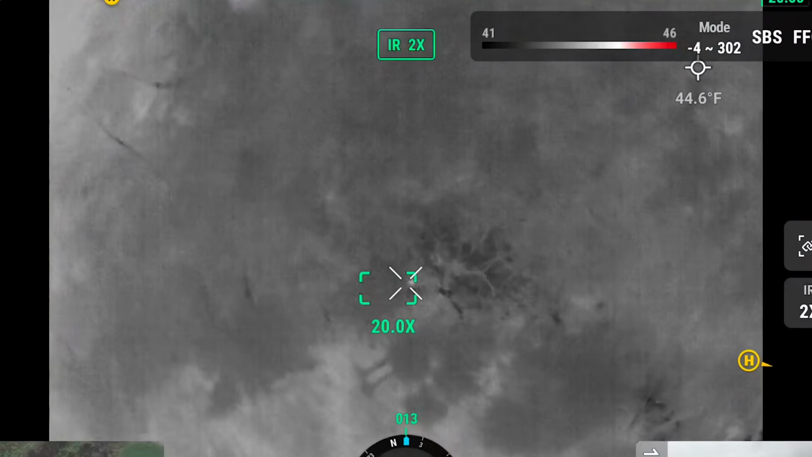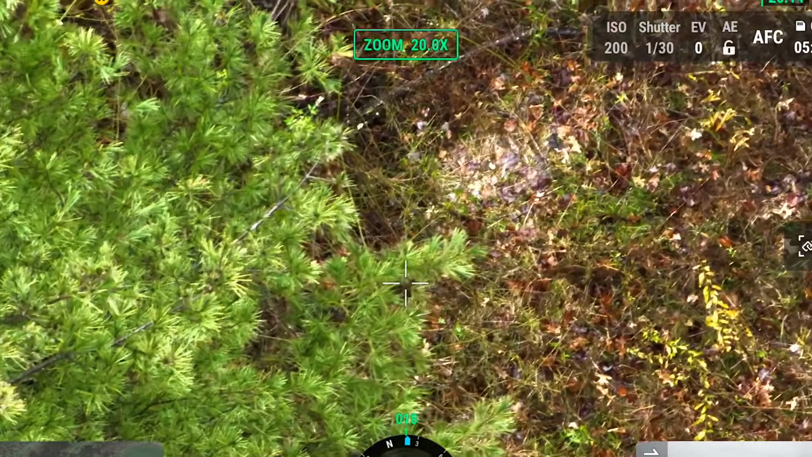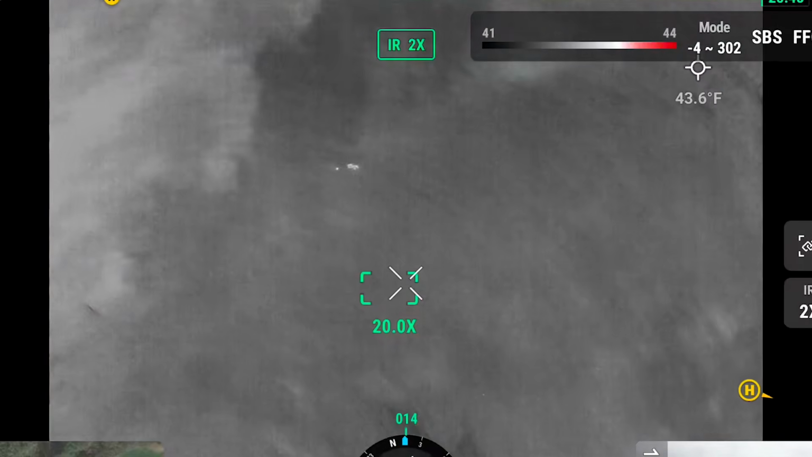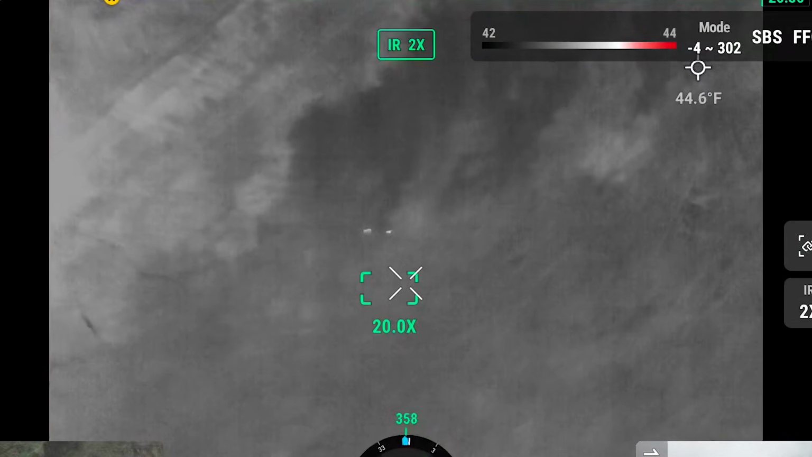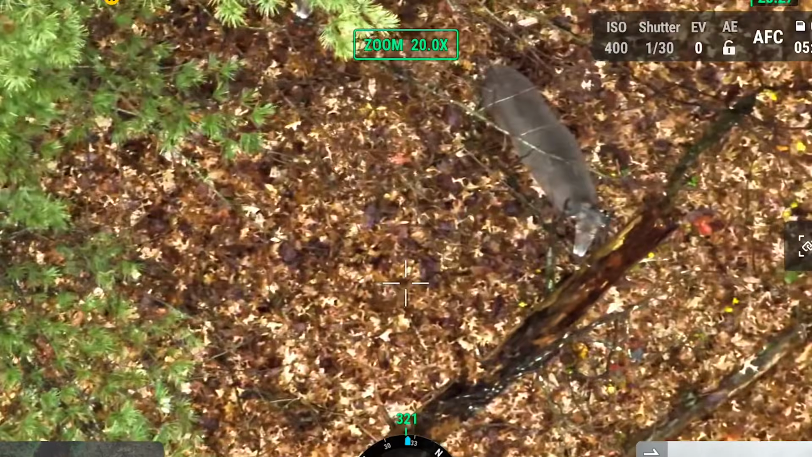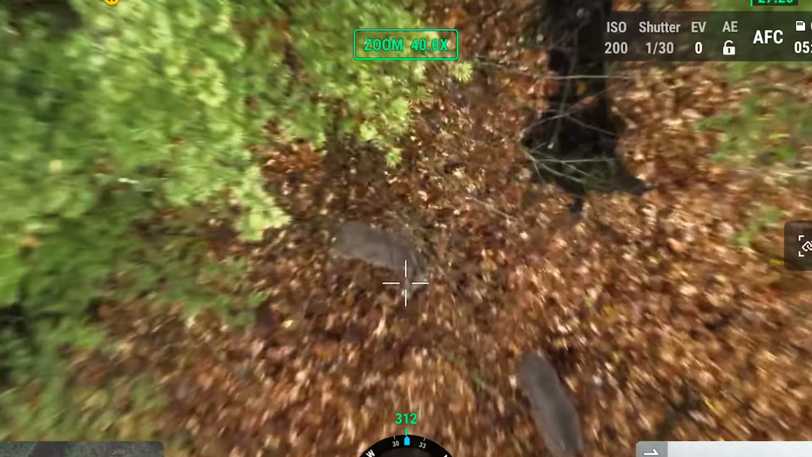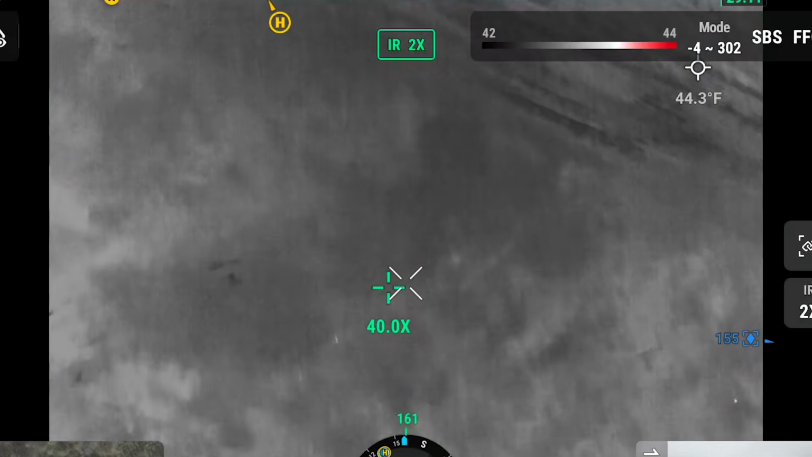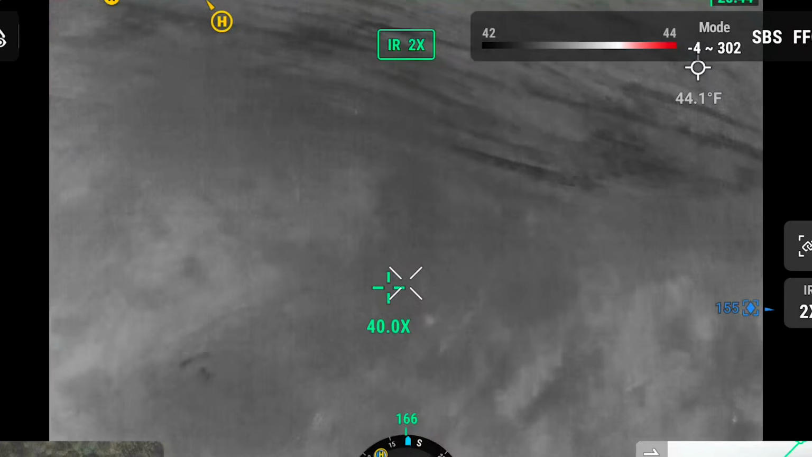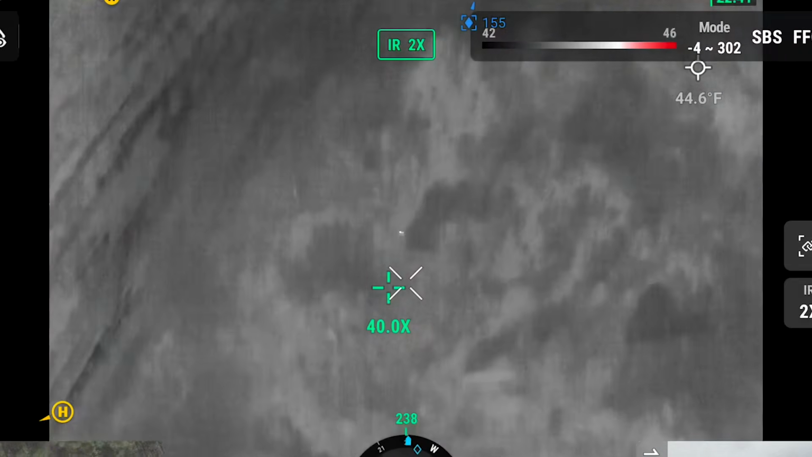Yeah. Look at that right there. Oh, that's a bed. You see it right there? Yeah, so that's where a deer was bedded. That's how good these thermals work right now. Those are going to be deer right there? Yep, guaranteed. Some demolished beds. This is why it pays off having good equipment. People that buy the cheaper stuff, $8,000, could not fly right now. And these are the best conditions.